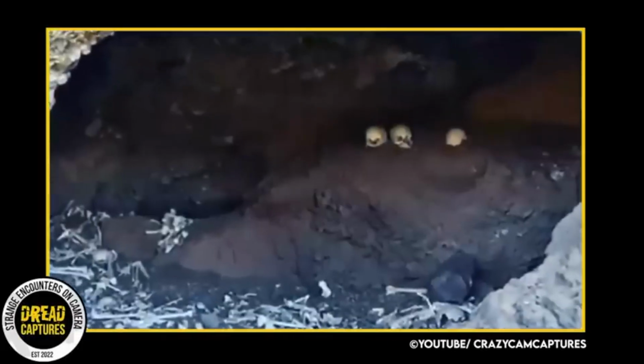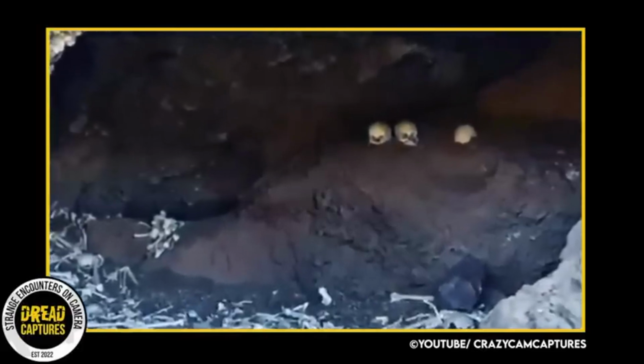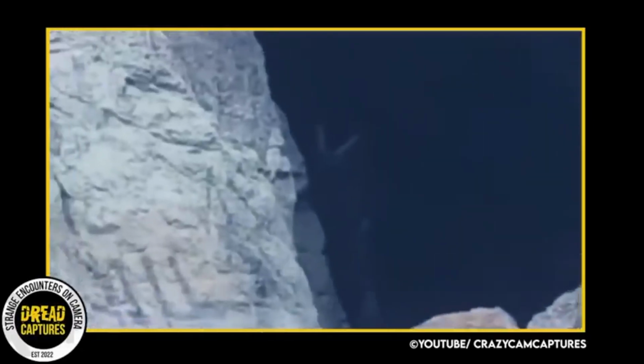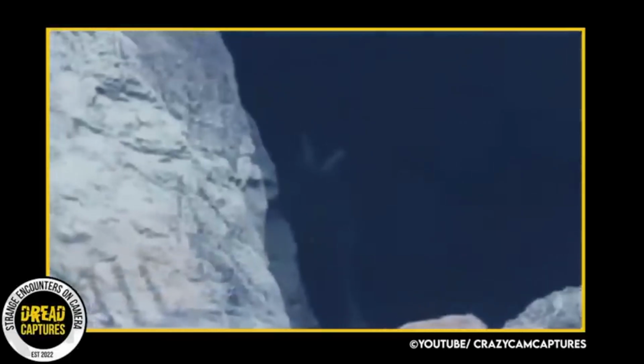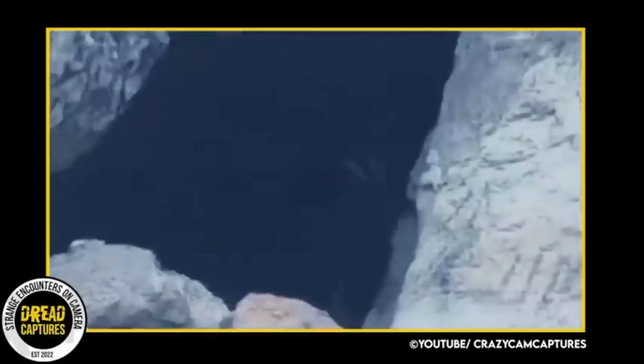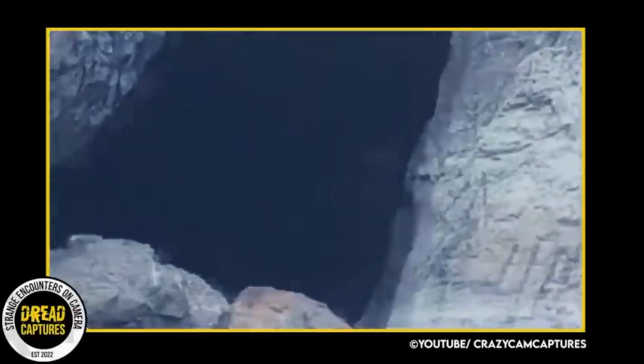Years ago, skulls of over 70 people were found inside a cave. Now maybe that was a deceased colony of people, or there was something more sinister going on. I'm not sure. What do you guys think about the possibility of these creatures being in caves?